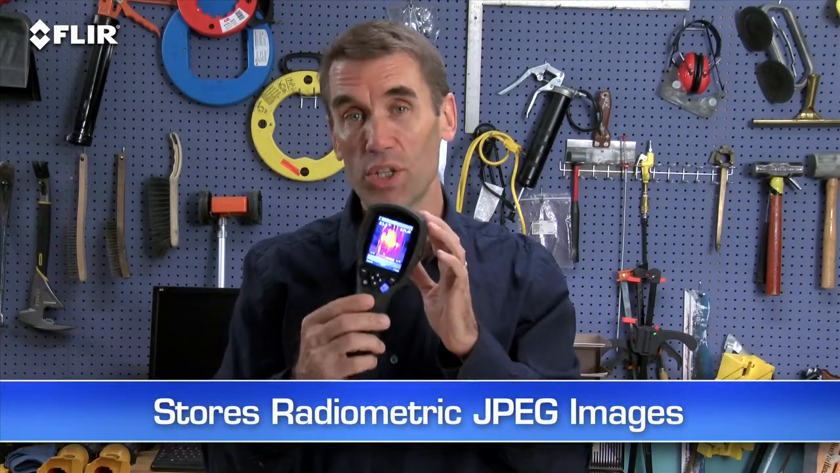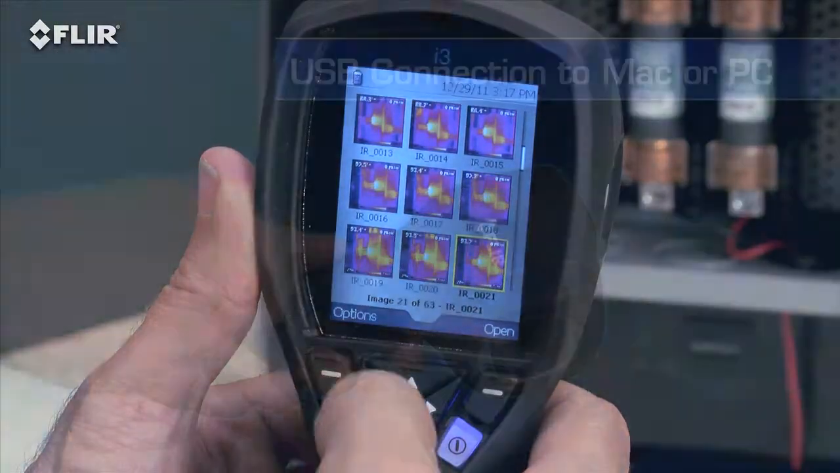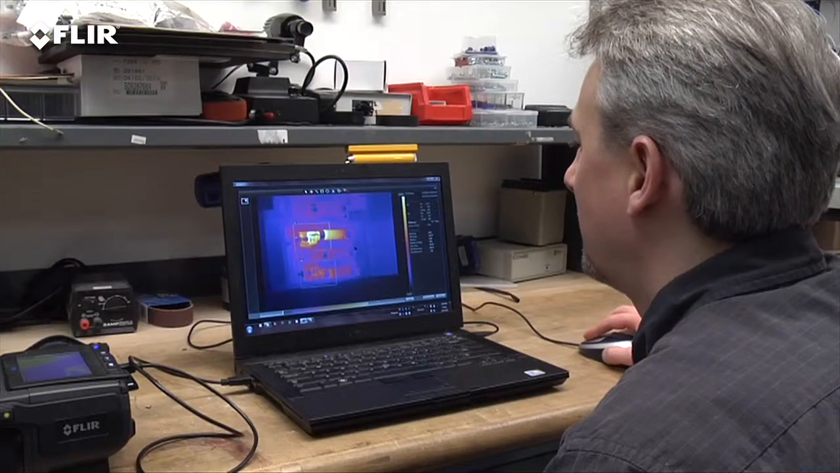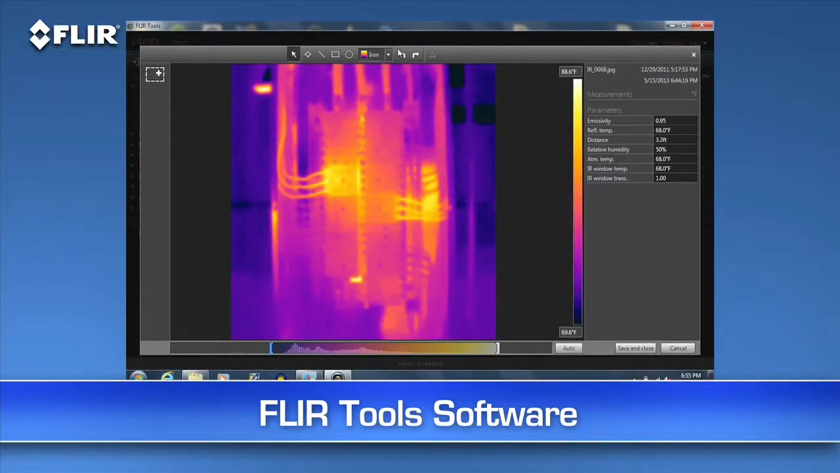Every I-Series camera also stores thousands of radiometric JPEG images. Pull them up in the archive, or import them later to a Mac or PC with the USB cable, or from the removable SD card. Then you can use the easy FLIR Tools software we include to tune and analyze the images further. Adjust the levels, change the palette, add more measurement tools.